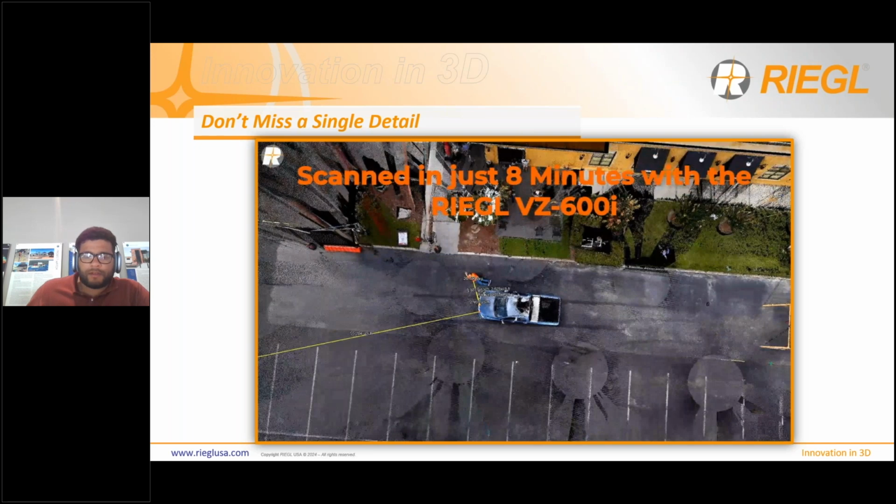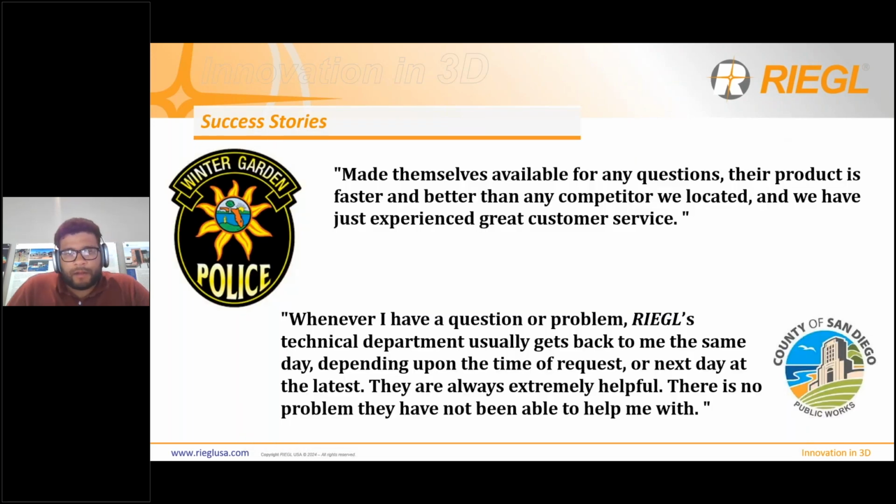So moving on to the next slide, I want to go ahead and talk about a few success stories that we have from some of our existing customers. Some of you know RIEGL USA is headquartered in Winter Garden. We're very, very proud to be able to work with our local agency, Winter Garden Police Department. We've trained them, we've supported them through their sort of picking up and using of the scanner, and they've found great success with it. They had some kind words to share, so I went ahead and put those on the screen.